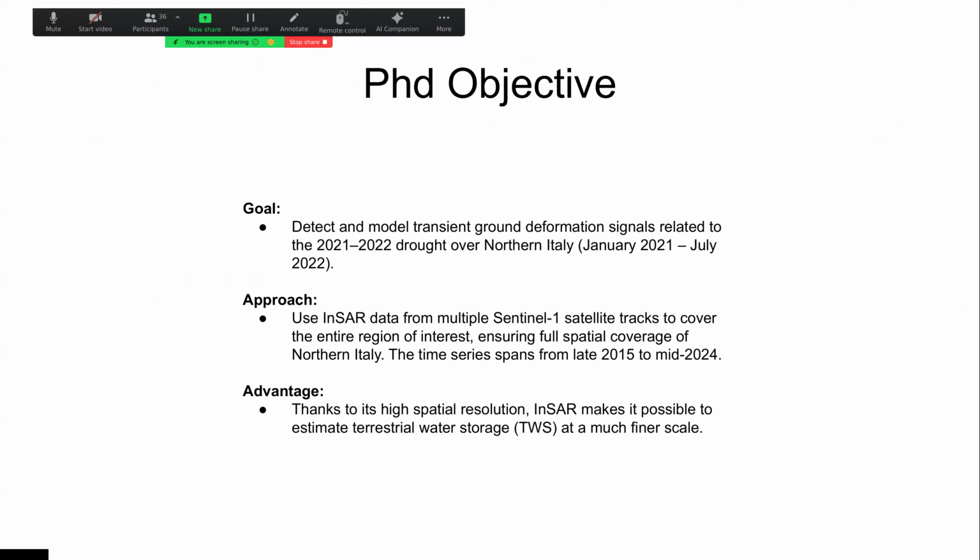To give a bit of scientific context, the general goal of my PhD is to detect the transient signals associated with the 2021-2022 droughts, very severe droughts that happened over northern Italy. Other studies already show, mainly with GNSS, that this transient signal can be caught with geodetic methods.